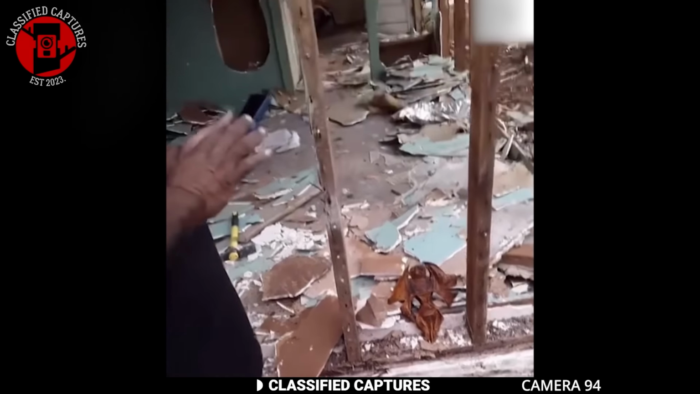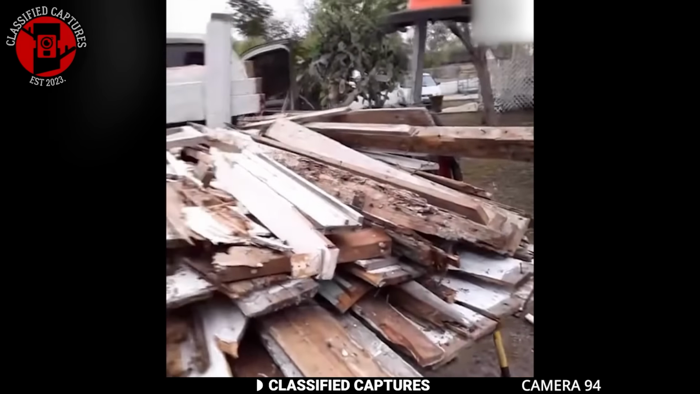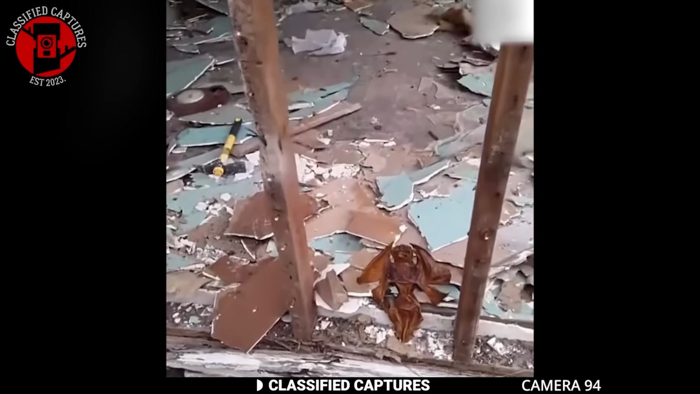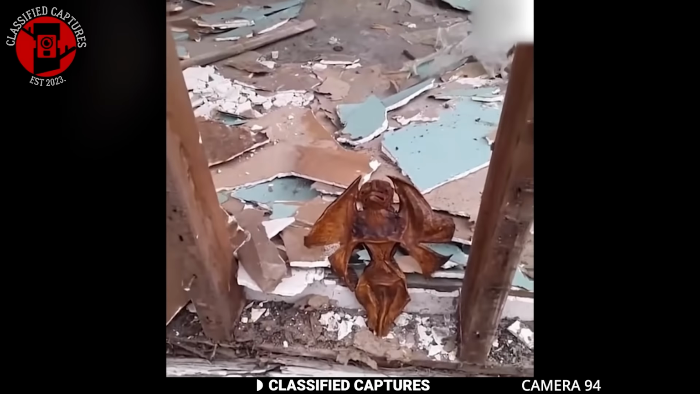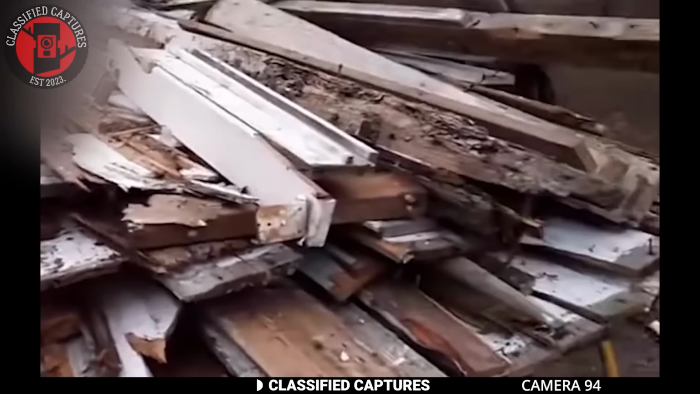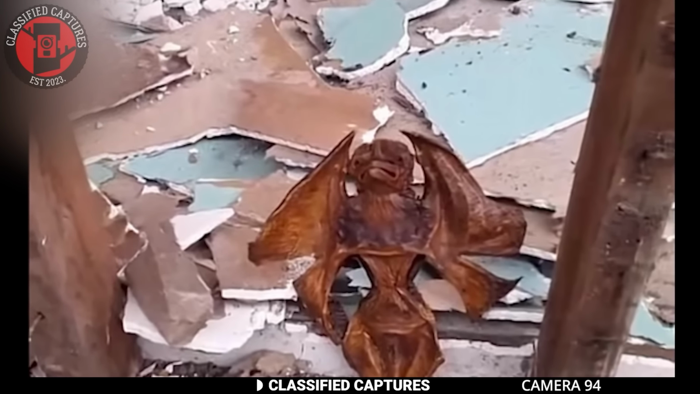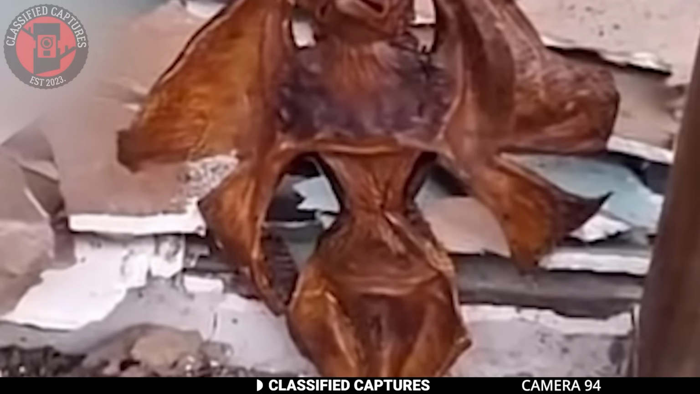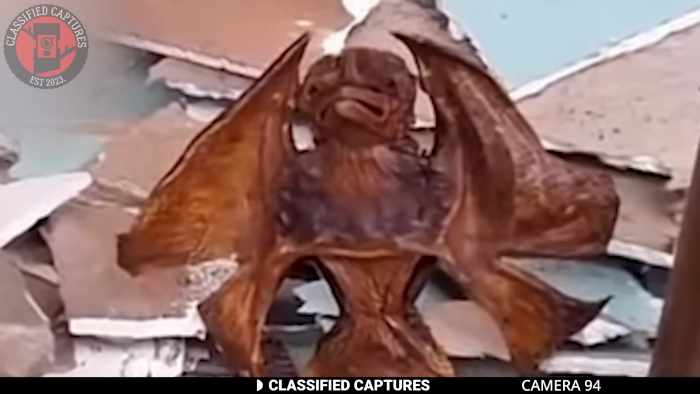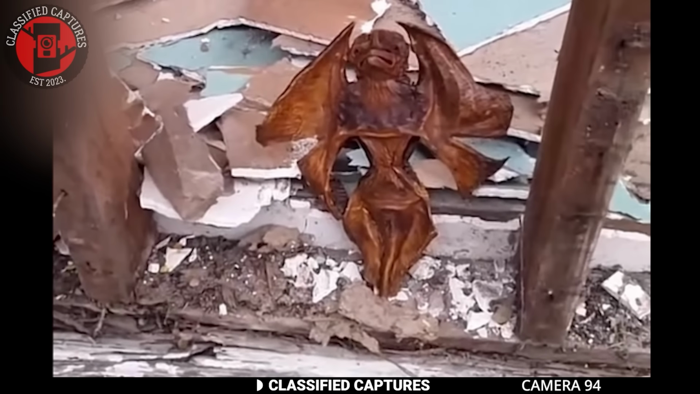Whenever individuals remodel or renovate their houses, they find things they never knew existed in their homes because they're typically sealed off. That's exactly what happened with the house you're seeing on your screen. The house was actually being demolished. It was going smoothly until they discovered this mummified and unidentified creature in the walls of the house. That's definitely not normal, right? The workers were allegedly spooked and paused work for a while. One of them took a picture and uploaded it online, and that's how we also got wind of it.